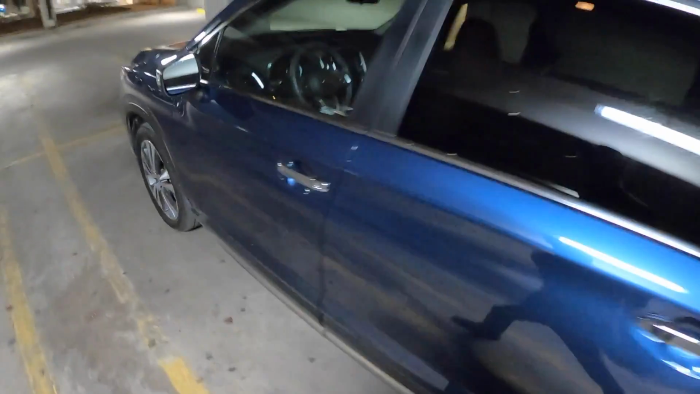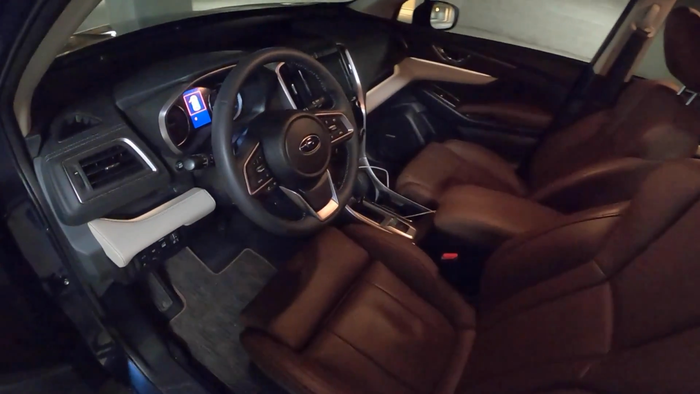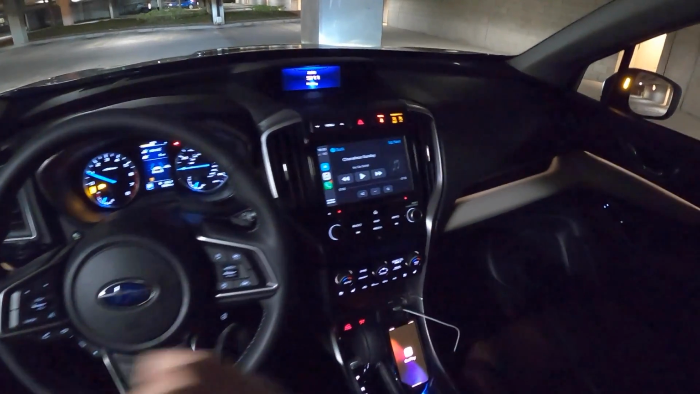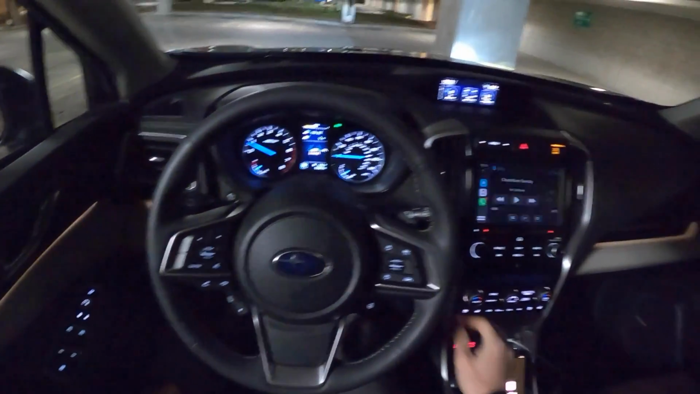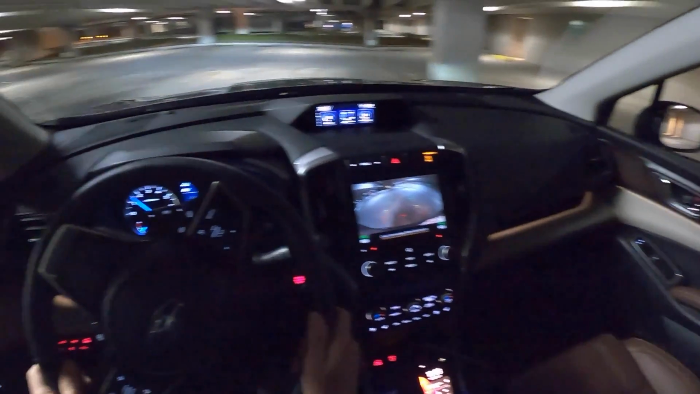Really the only issue I have with this Ascent is the throttle tuning. It's an on-off switch and it's pretty hard to modulate. But otherwise it's a pretty good overall package. The infotainment is pretty easy to use. There are lots of knobs, buttons, switches for everything. There's nothing too crazy or weird about it as a vehicle.